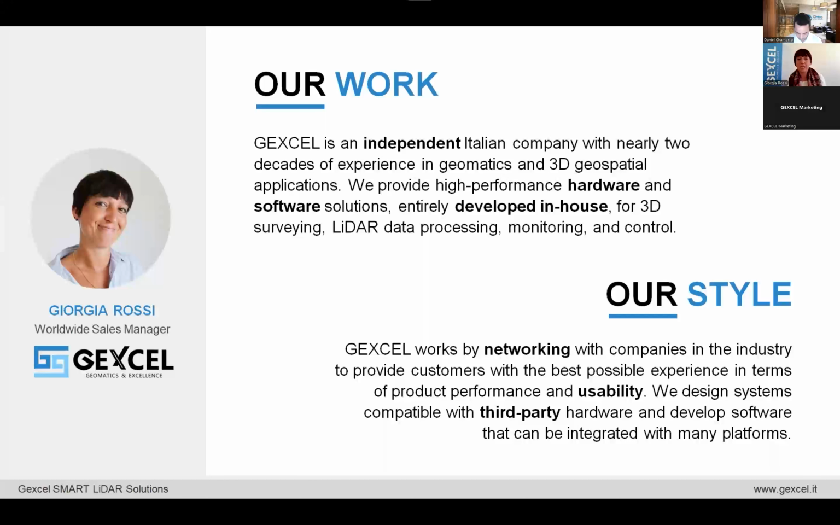We started around 20 years ago working in these sectors, and we provide solutions for surveyors, engineers, architects, all the different professionals that Daniel also underlined while explaining the Syntu Cloud platform.